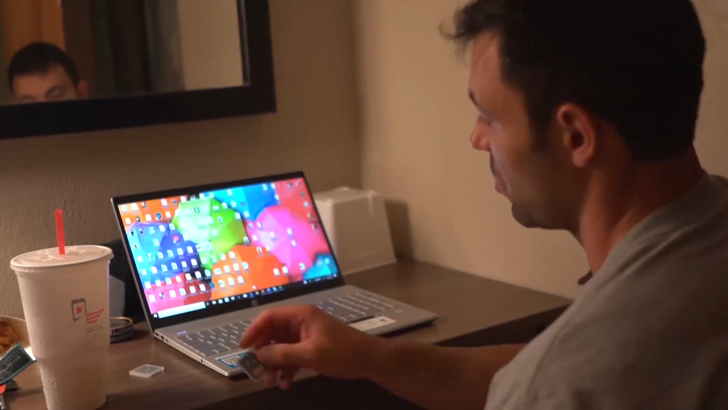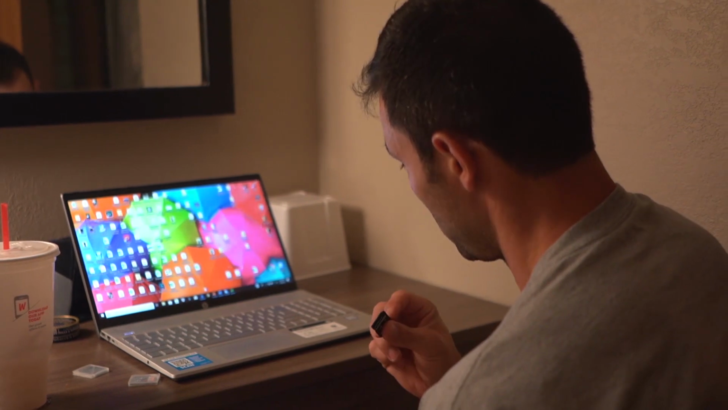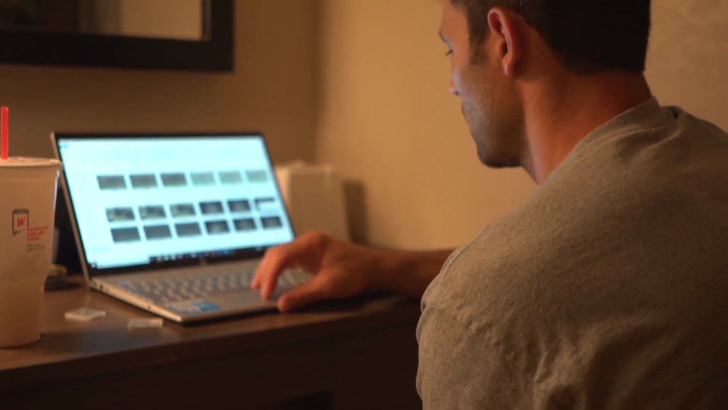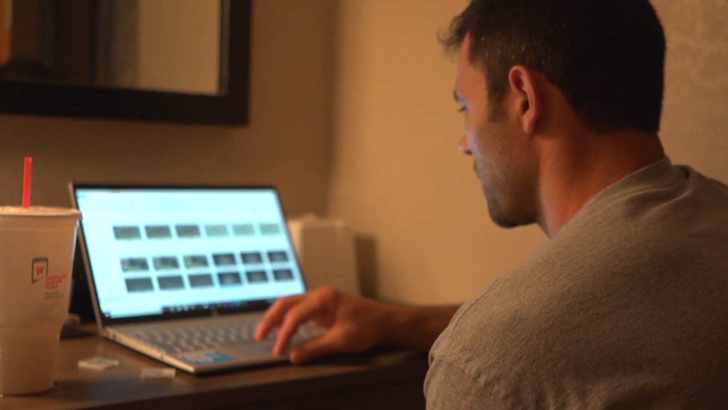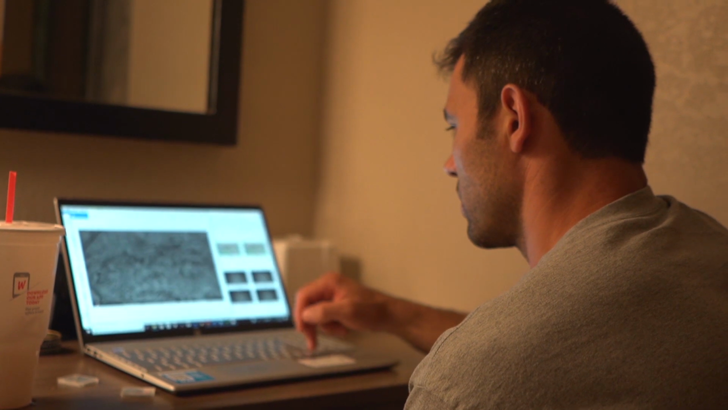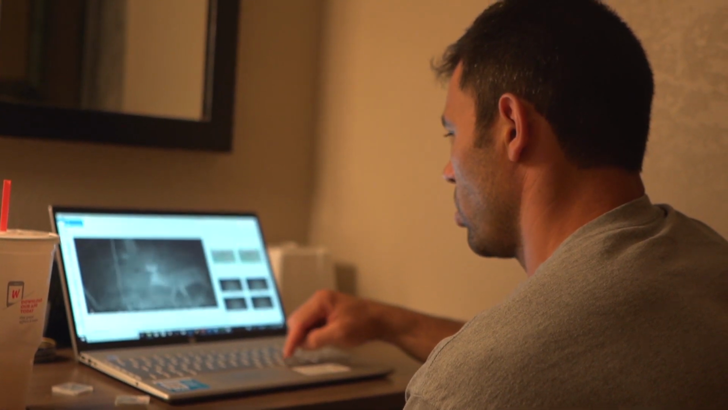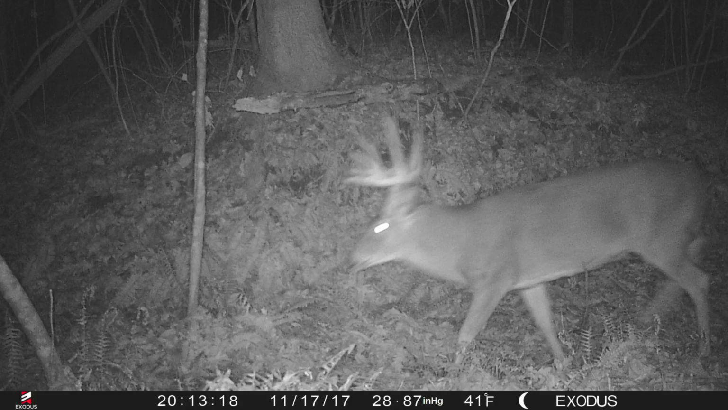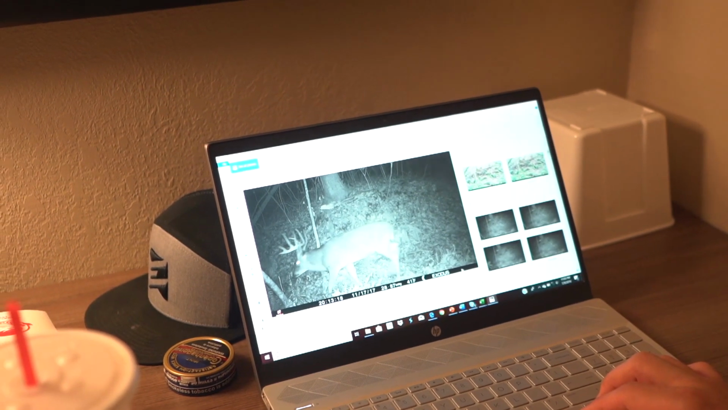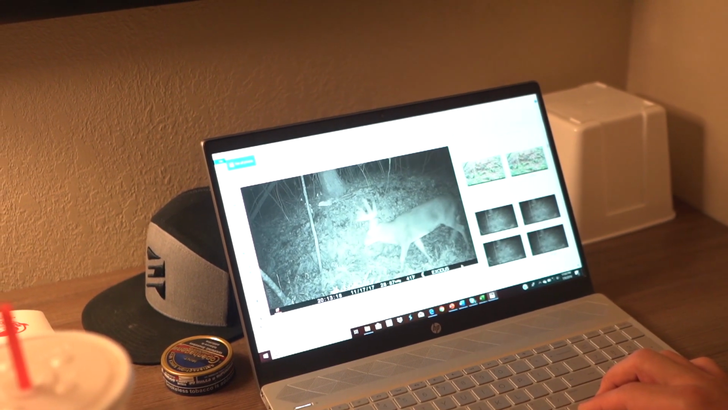So this is camera that was on the bottom. This camera was set up on a 3-shot burst, but oh, that's what I'm talking about. Right there. I mean, 10-point frame. Yeah. Really good frame. Tall. Yep. That's a big body deer too.